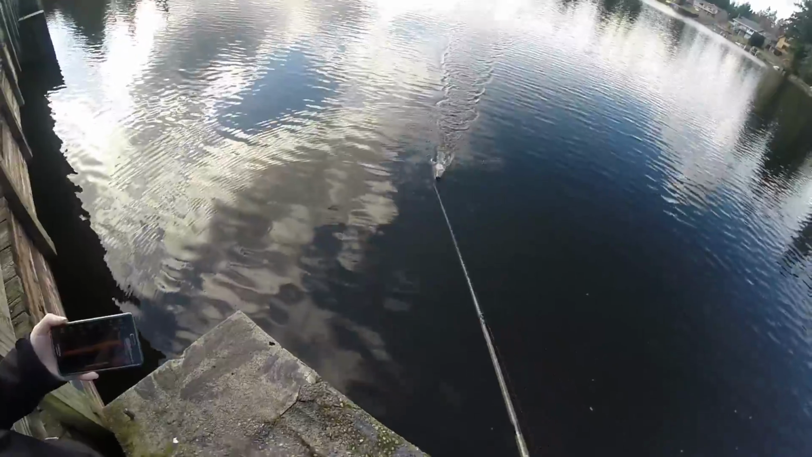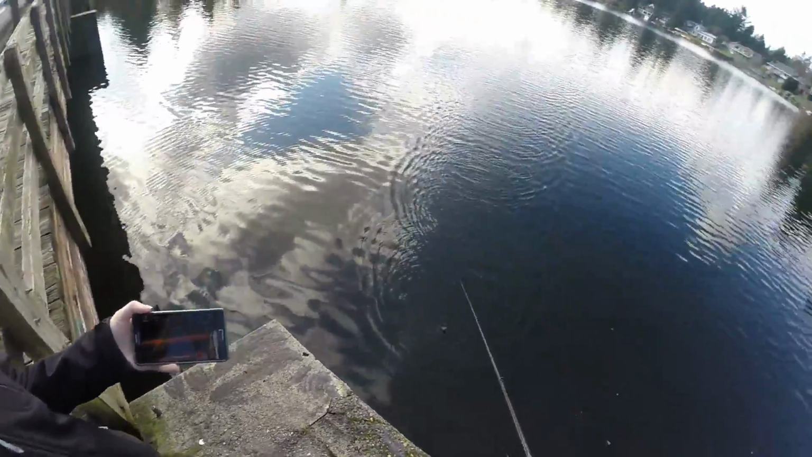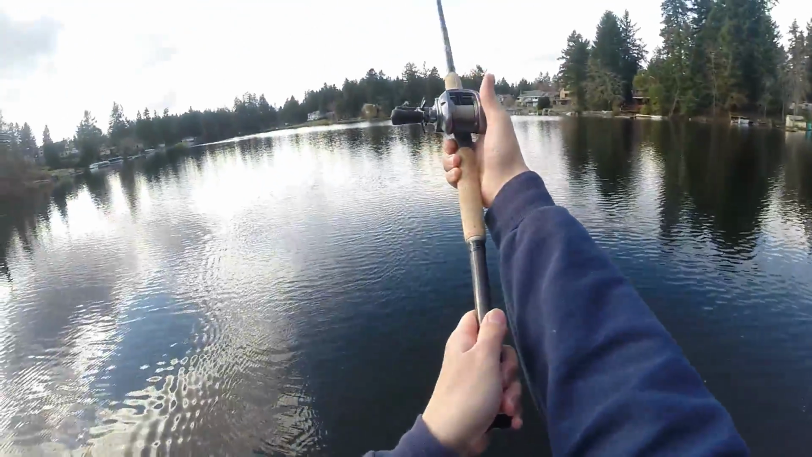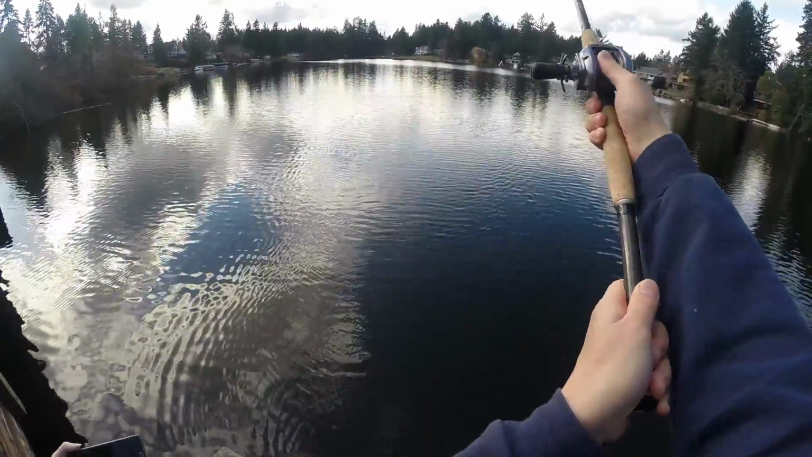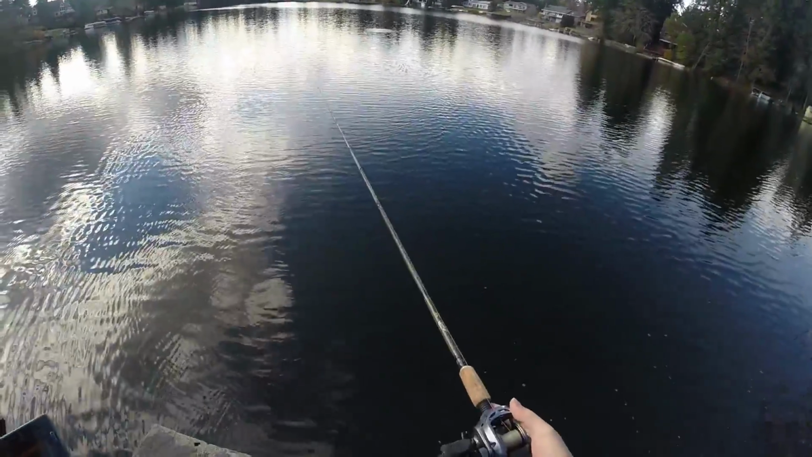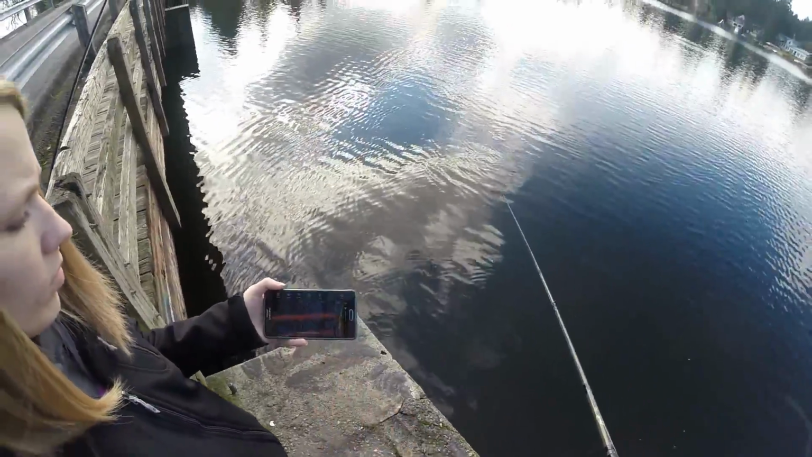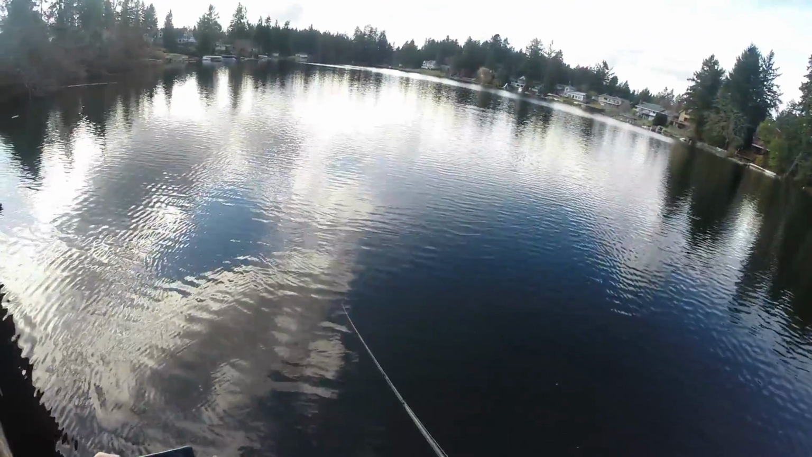But if you have a swimbait rod like this, you can really chuck it out there. So let's see if we can actually cast far enough to where we're out of the Bluetooth range. I don't think we will though. Okay, so I'm not even going to try to estimate, but that's a really long cast. And oh, look at that, we're actually not reading, so we're outside of the range right now.